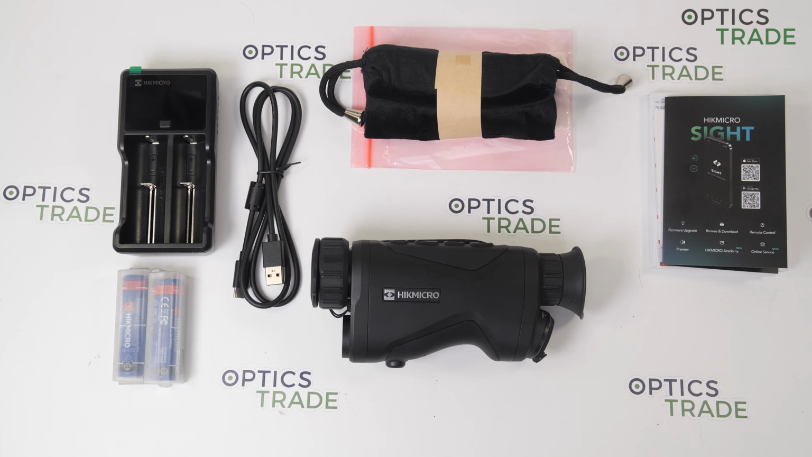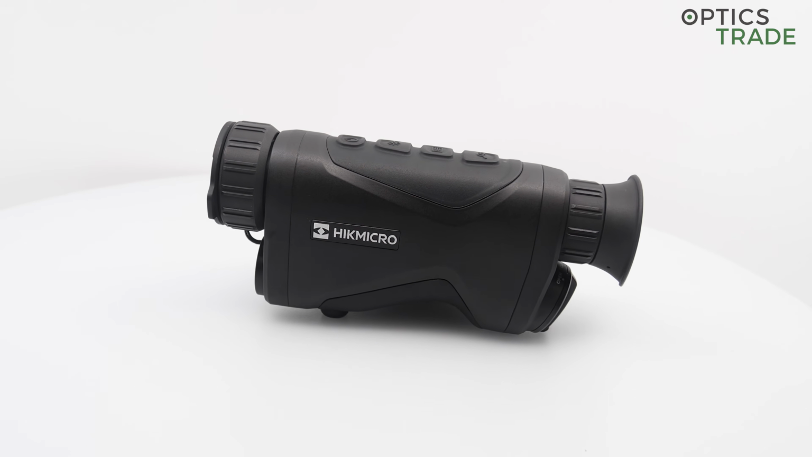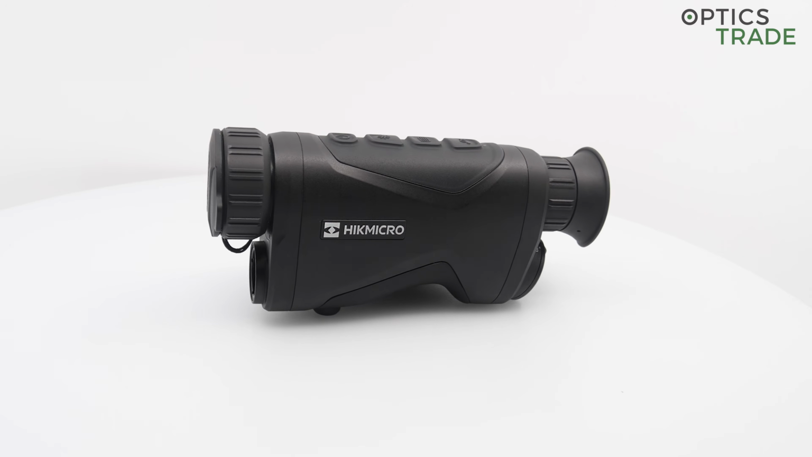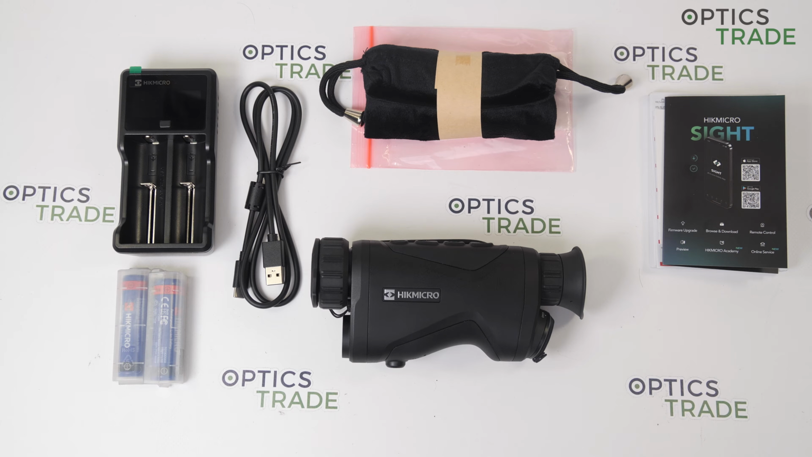With one battery the device can run up to 2 hours with a laser rangefinder on, and 3 batteries are included, so all in all approximately 6 hours of on time with the device. Of course you can extend the turn on time.